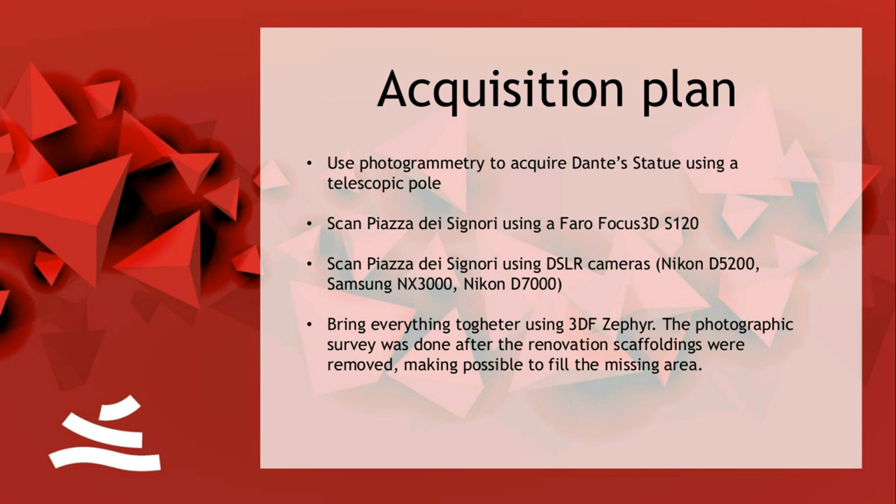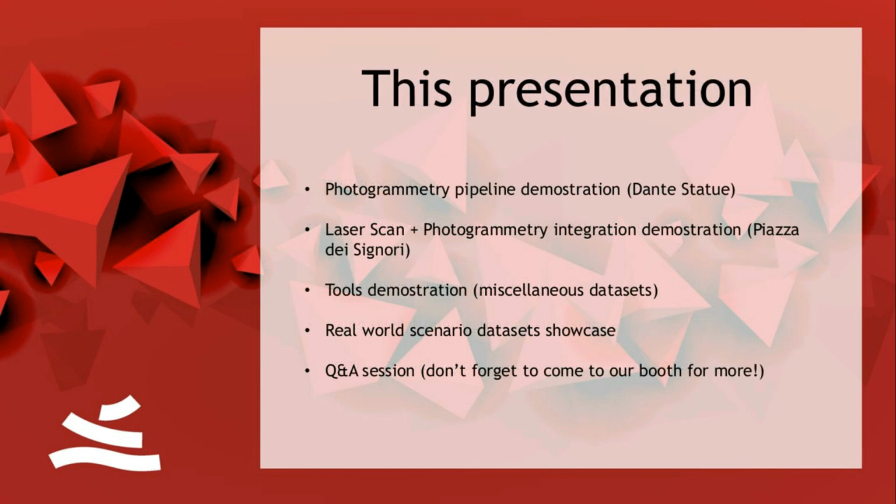So in this presentation, I will first talk about the photogrammetry pipeline that we have in Zephyr. Then I will talk about the laser scan and photogrammetry integration for this specific dataset of Piazza dei Signori. Then I will show you some of the tools that we have inside Zephyr that can be used to obtain what I obtained in this case study. Then I will also showcase some real-world scenario datasets that are interesting because either they showcase photogrammetry where laser scanning can't work, or when they can work together to get something that you can't get with just one technology. And in the end, there will be a small Q&A section.